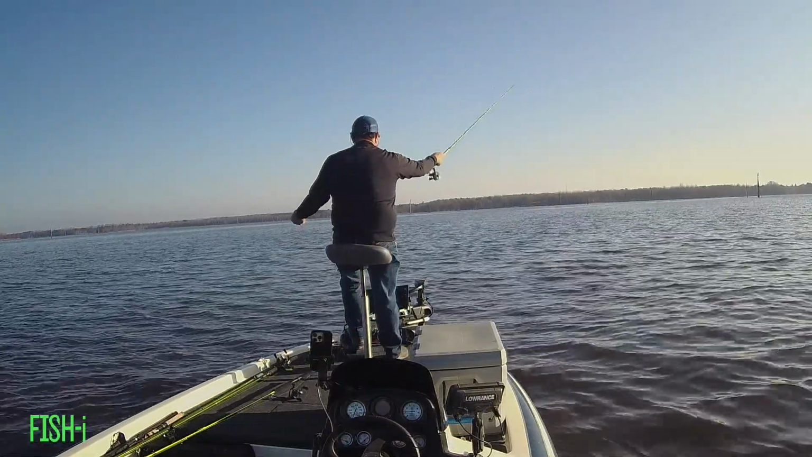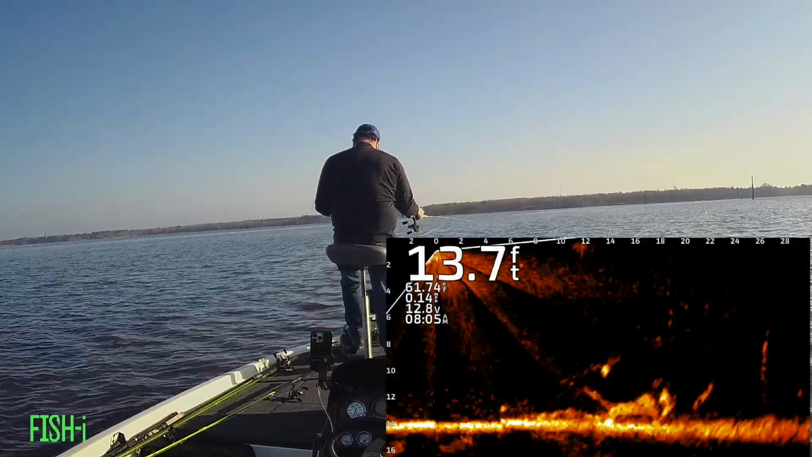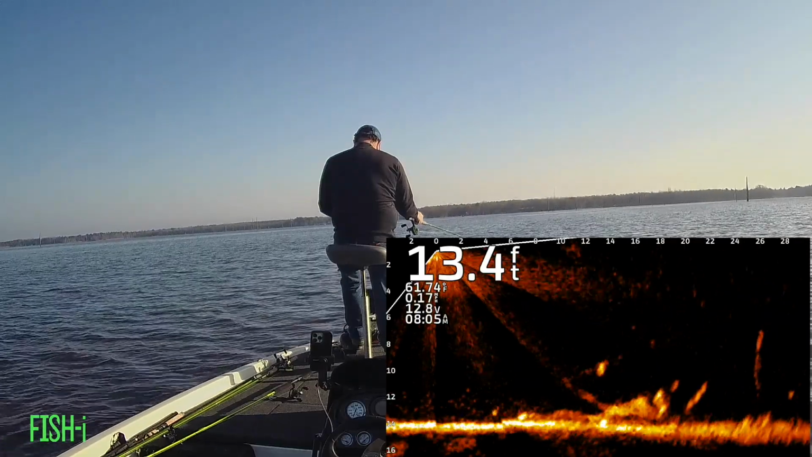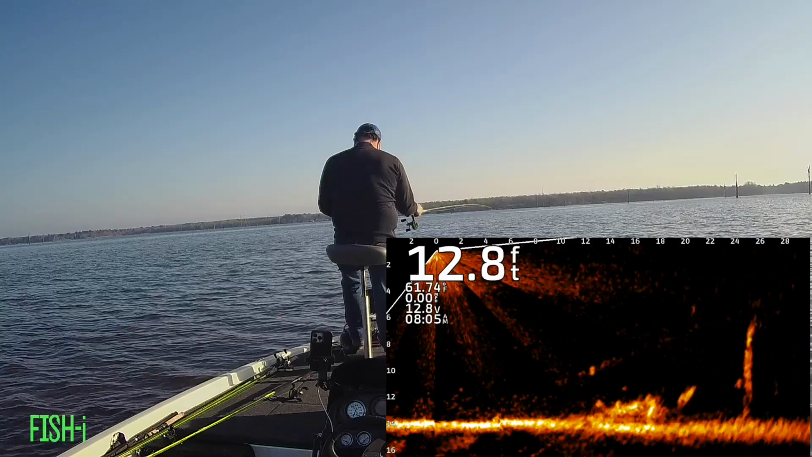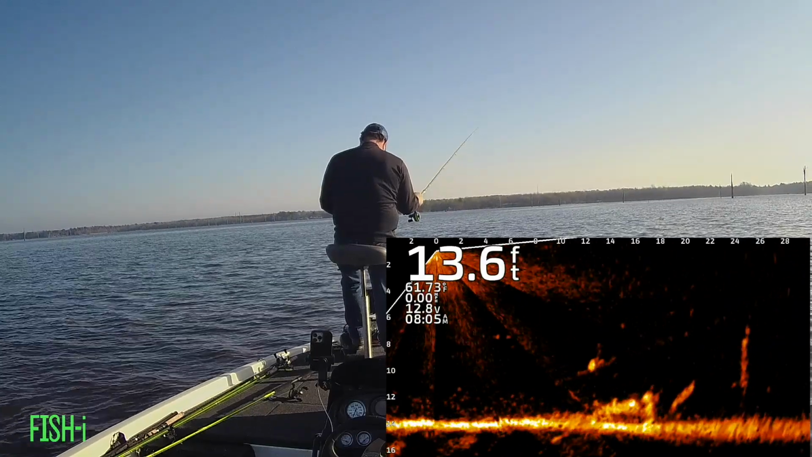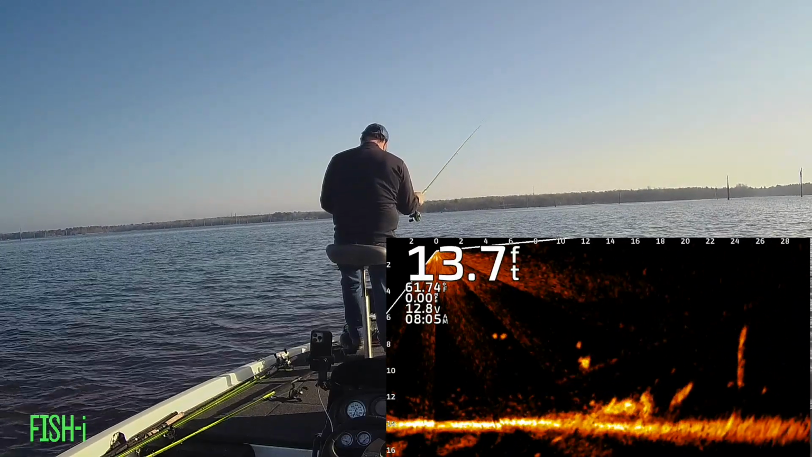You can hear the wind blowing pretty good. It was supposed to be light and variable, and the wind was pretty tough this morning, but not too bad. But here's a few crappie on some structure on the bottom here. One sitting up is the one that came after it.